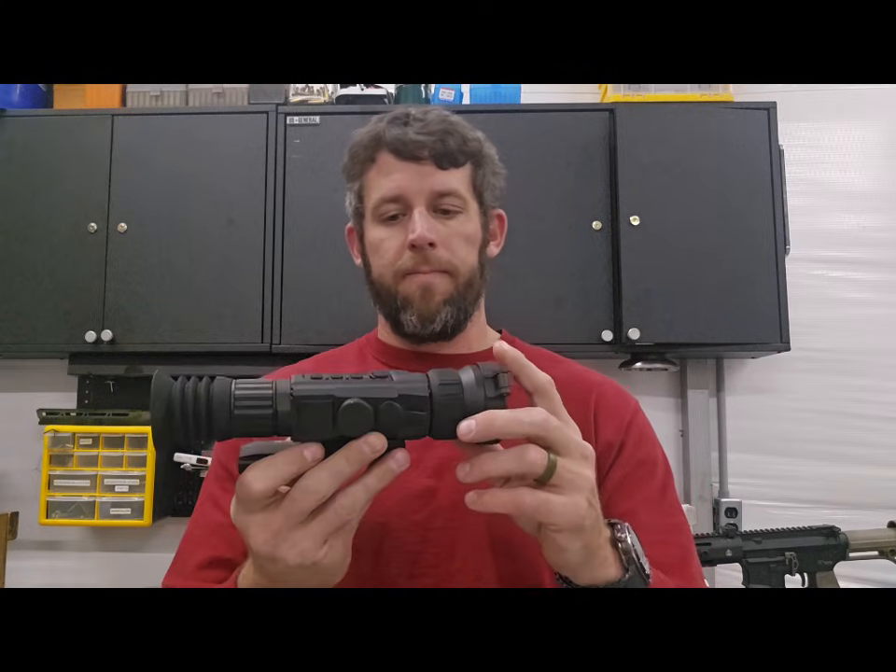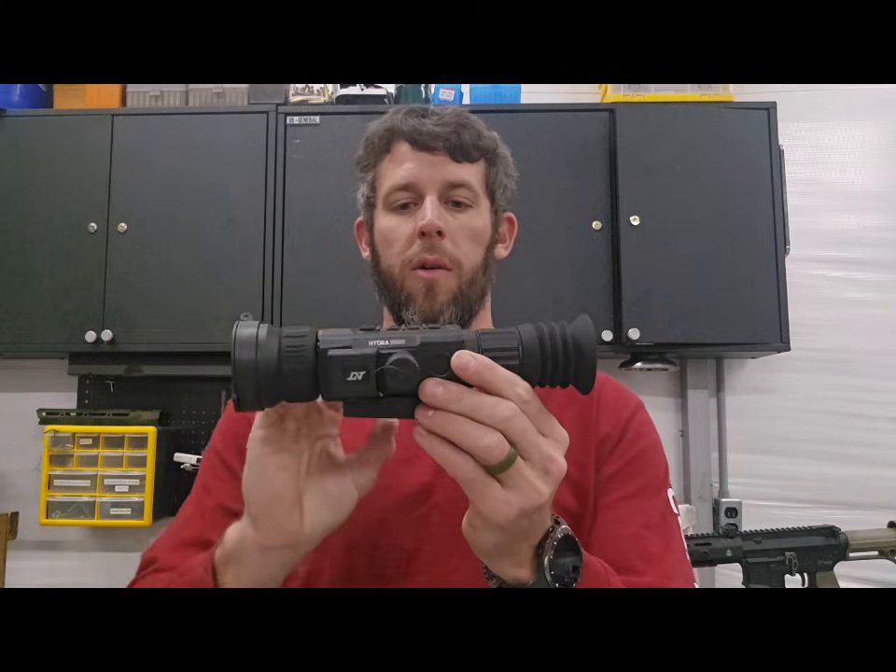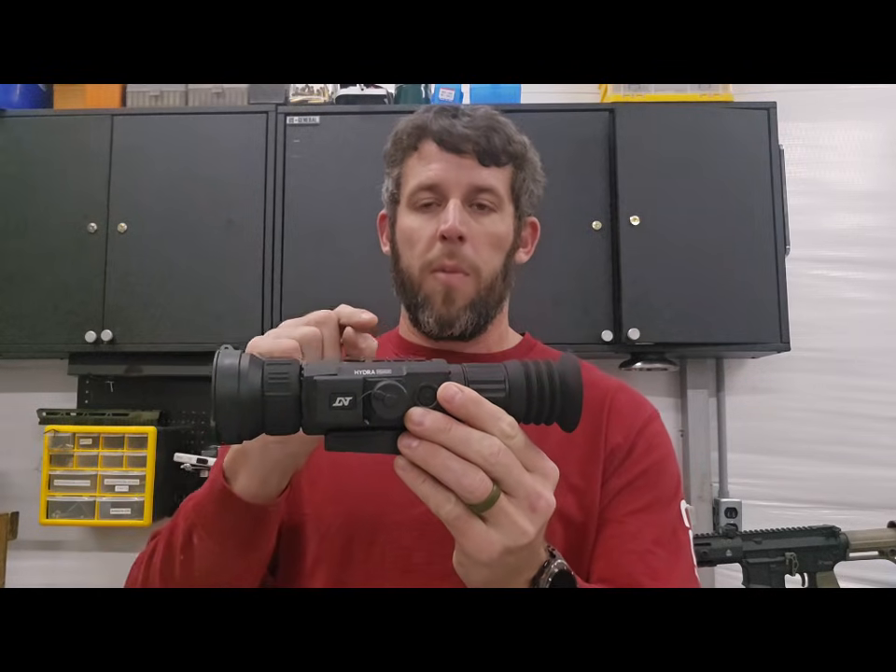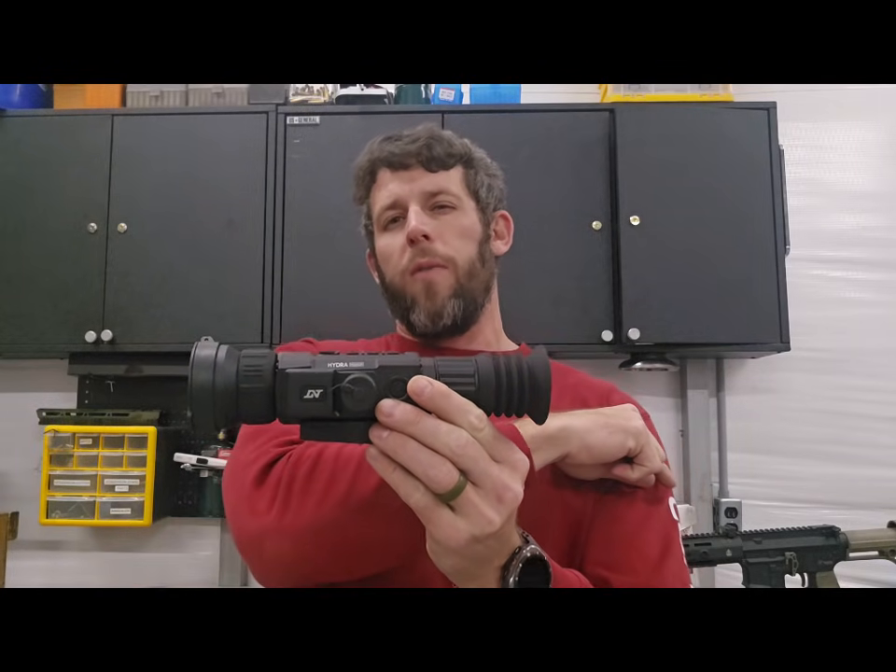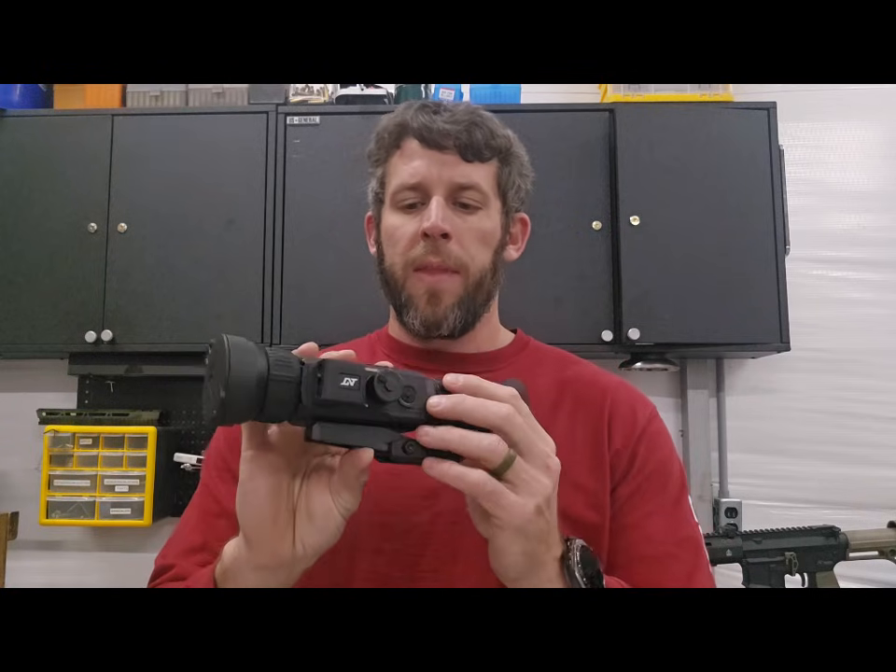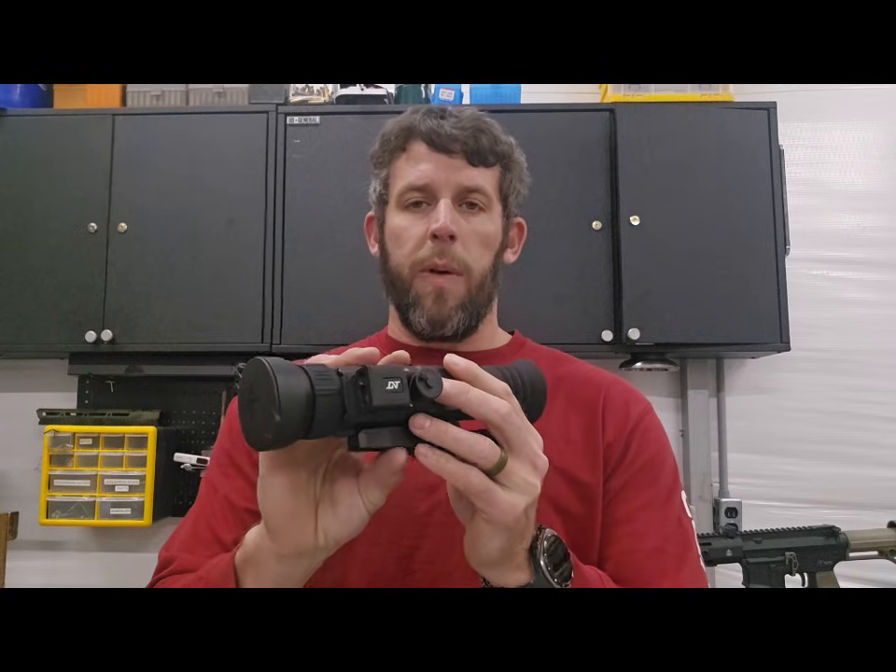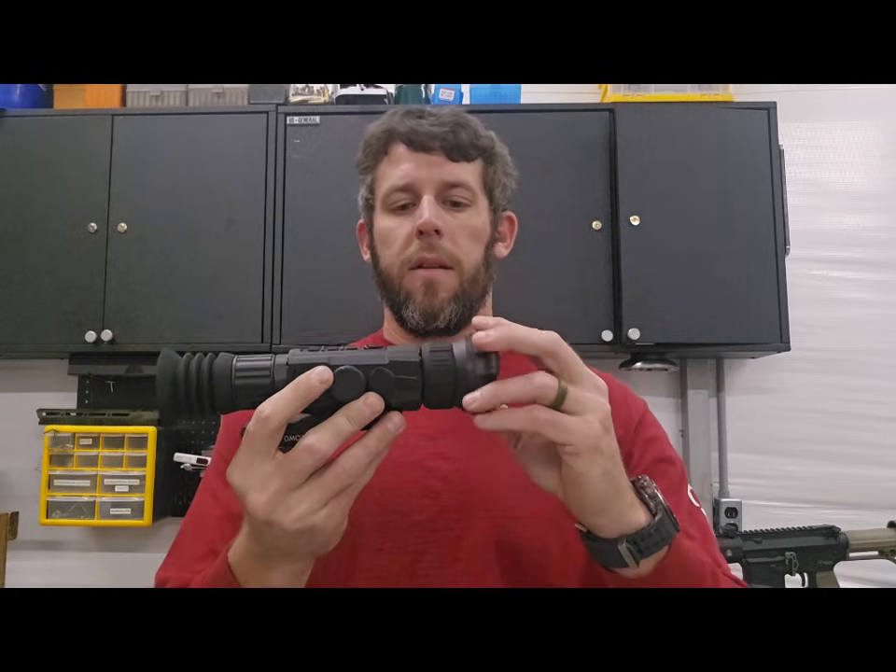So, the pros. Unit small, it is a 3-in-1. It can be used as a clip-on. I have not used this particular one as a clip-on, but I did use a previous Hydra 384 a while back as a clip-on. That information is on the channel too. It appears to function the same, so there's really no update there that I've seen. This mainly got used as a dedicated thermal.